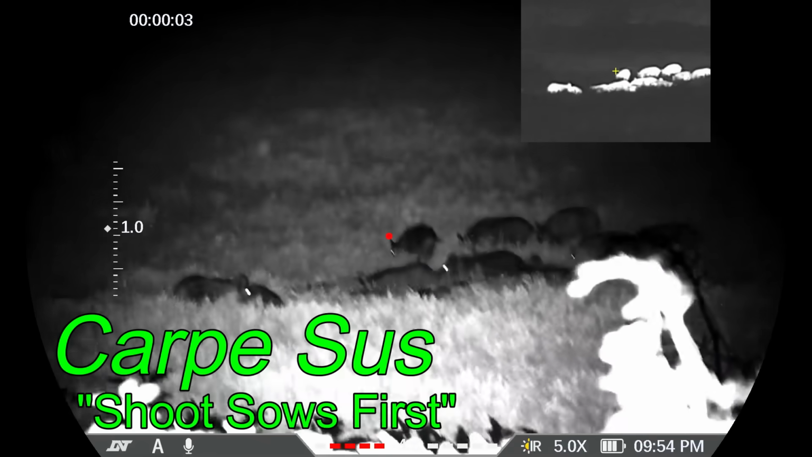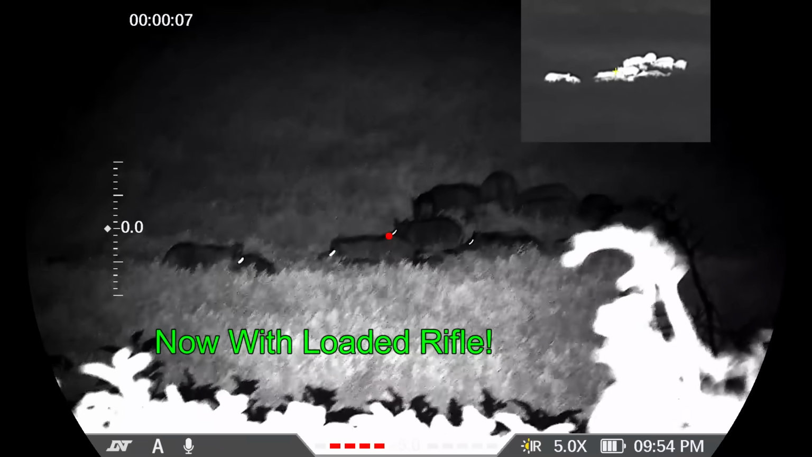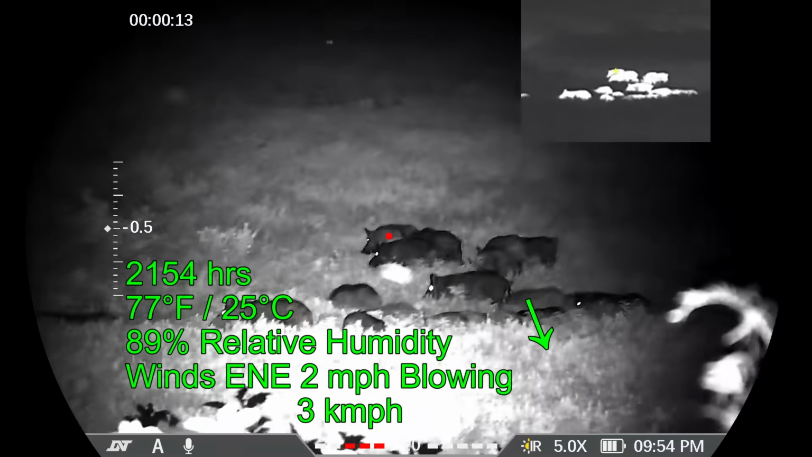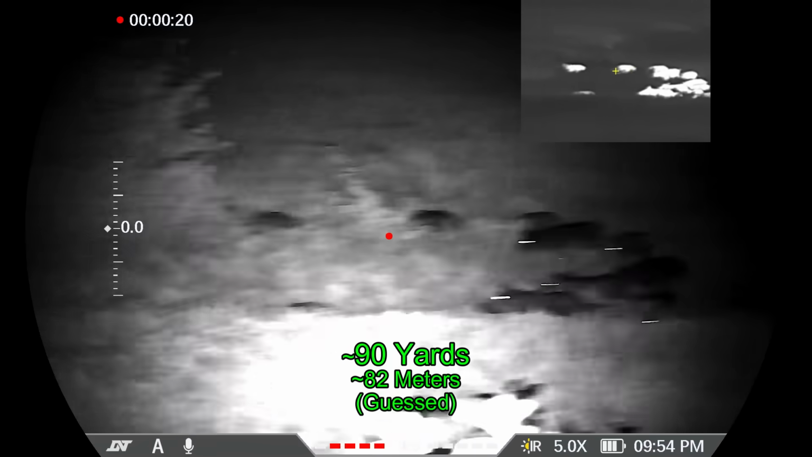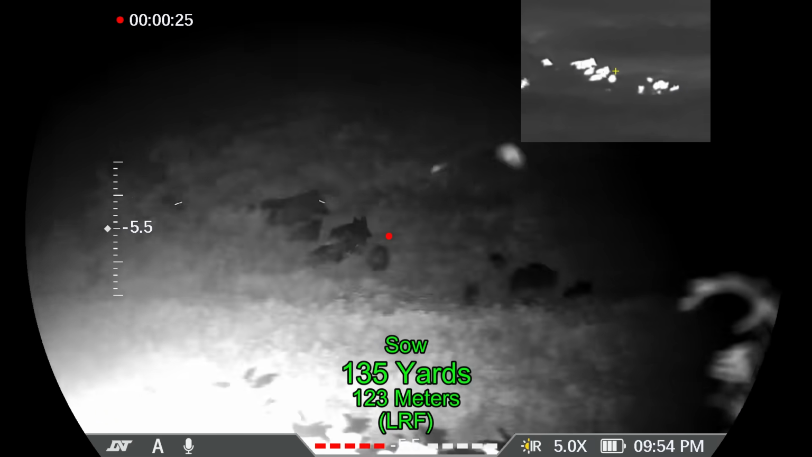Carpe sus. Well, these are the hogs behind the berm. I'd seen two at different sides of the berm. I came to investigate, and there's actually a whole sounder down here. The wind isn't a problem for me in terms of the hogs sensing me, but it's not blowing very hard, and it's not going to blow away the smoke from my rifle, which is going to start to matter when I start shooting. Here on my opener, 90 yards.